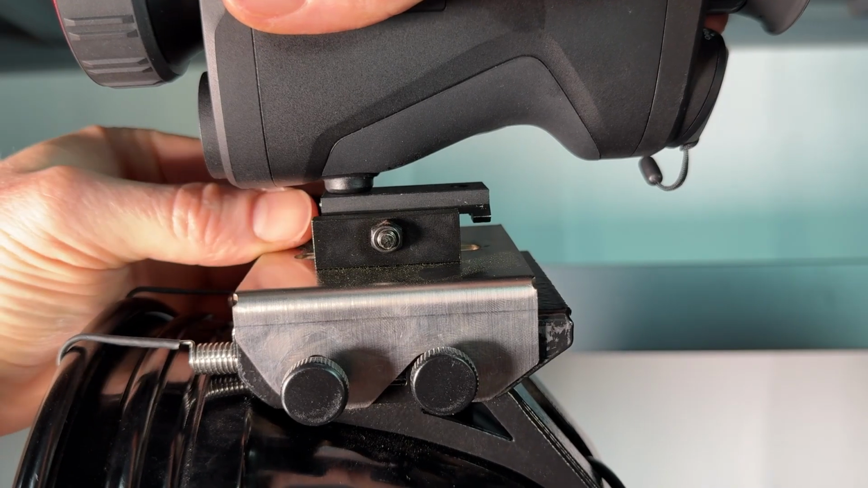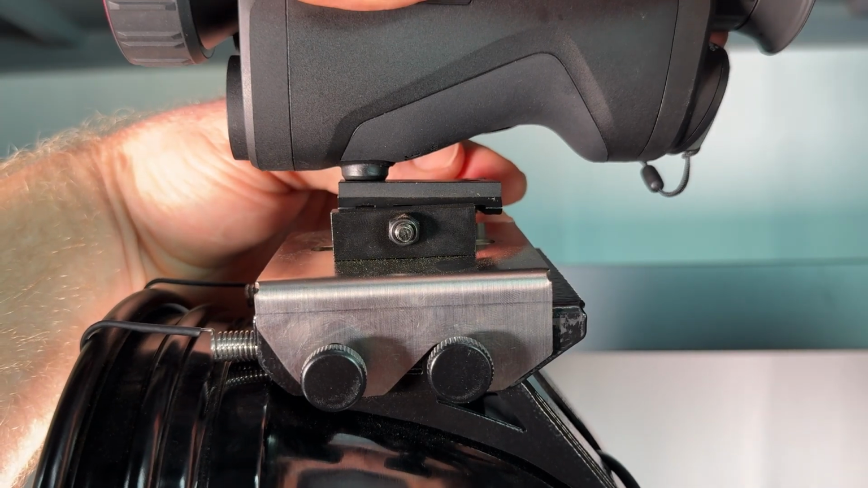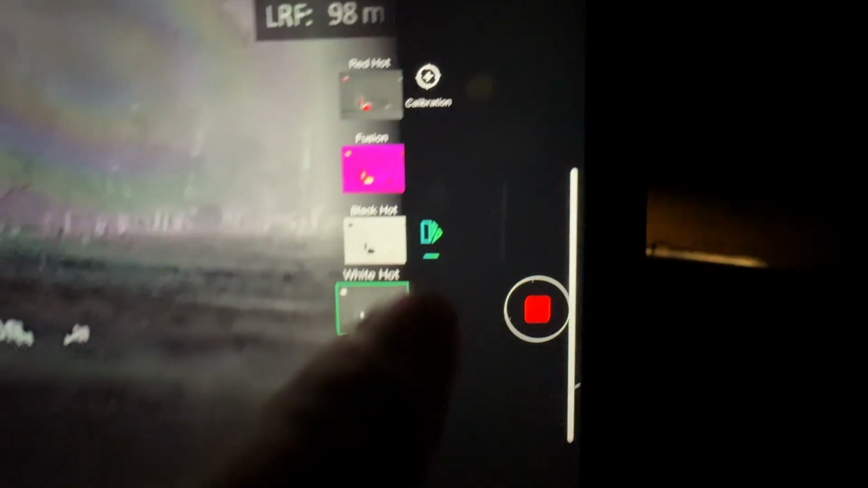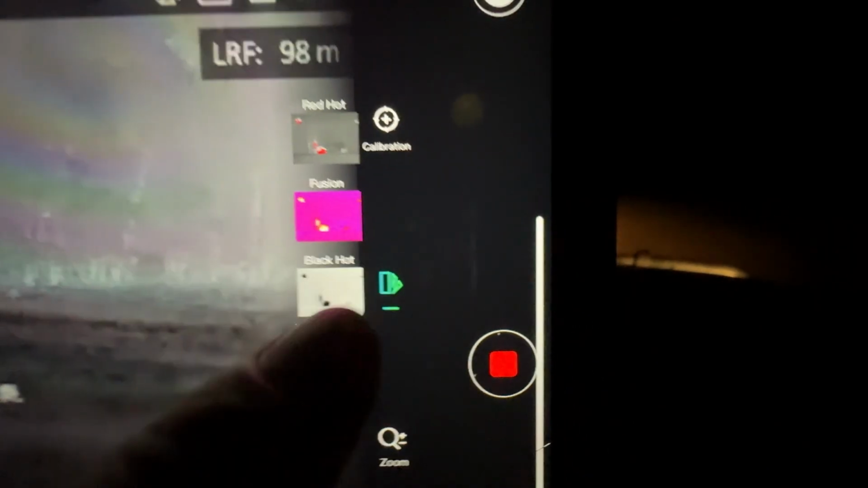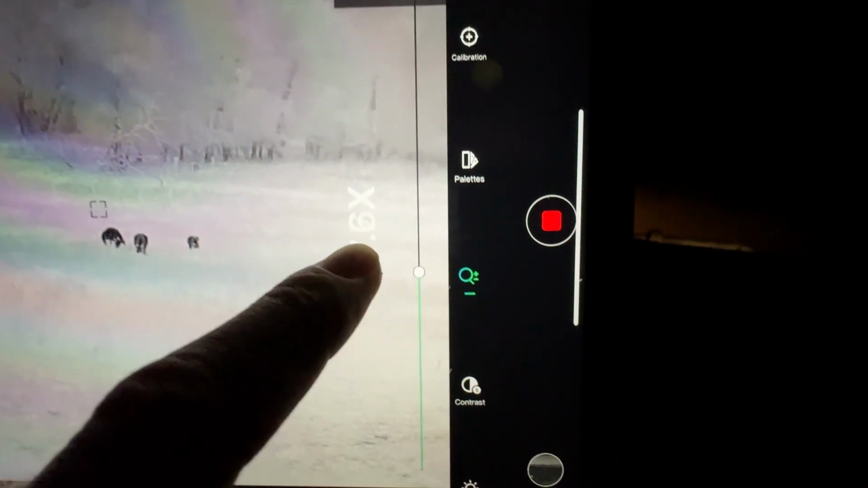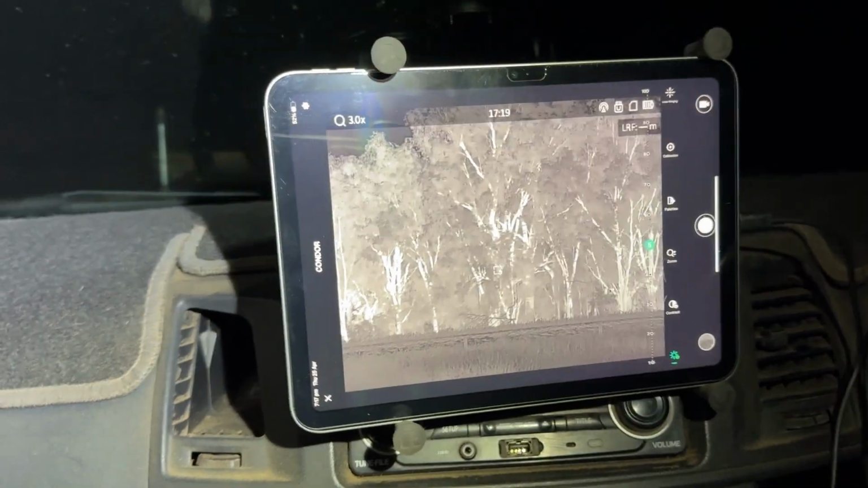The good things are you can quickly mount it, you don't need to run cables, and switching between different vehicles is easy. You can also control the thermal settings from within the cab, record, zoom in and out, change color palettes, and much more. A lot of tablets these days are waterproof already or have waterproof cases available, which is another benefit for the wireless method.